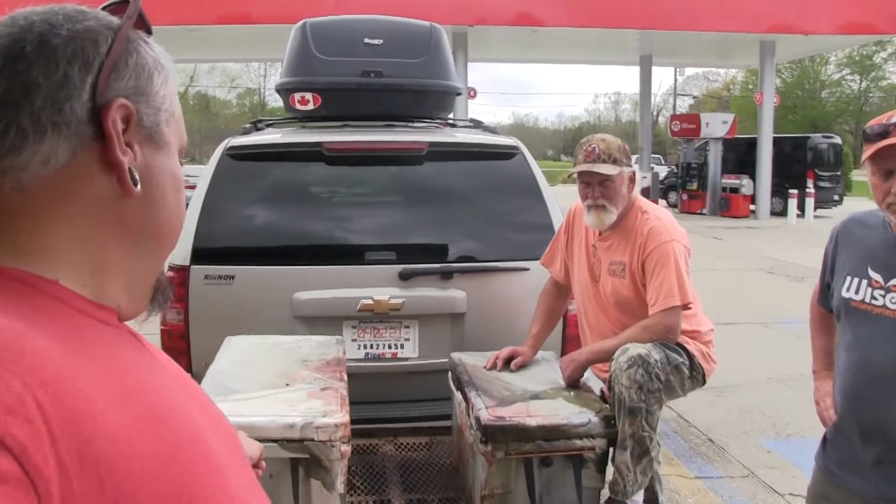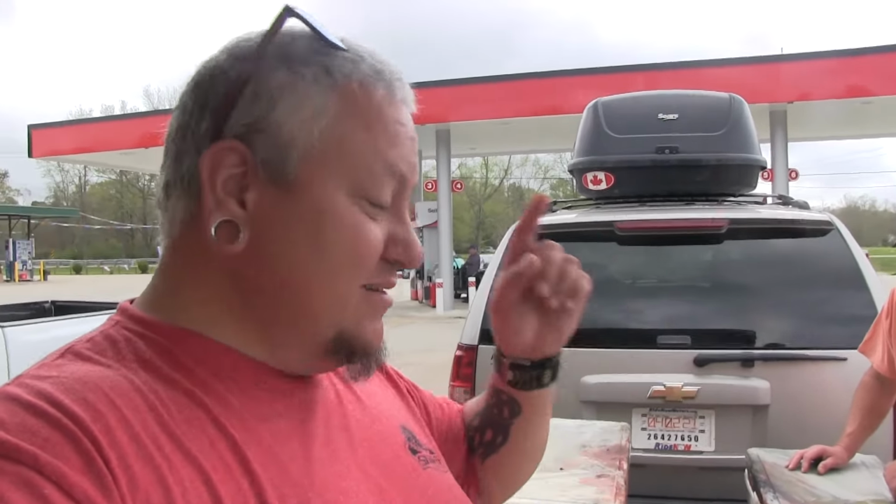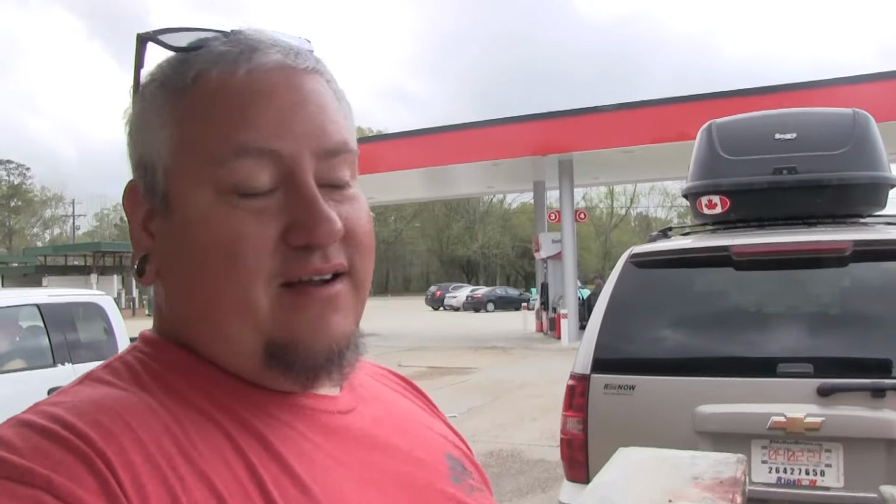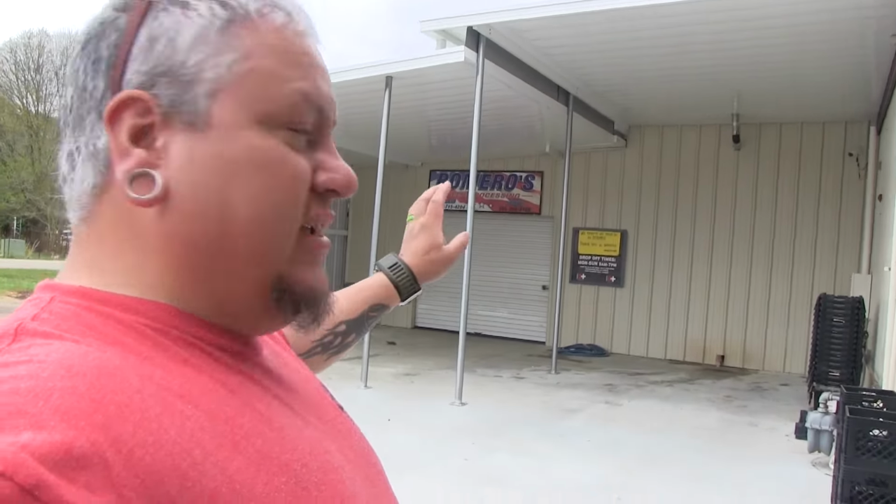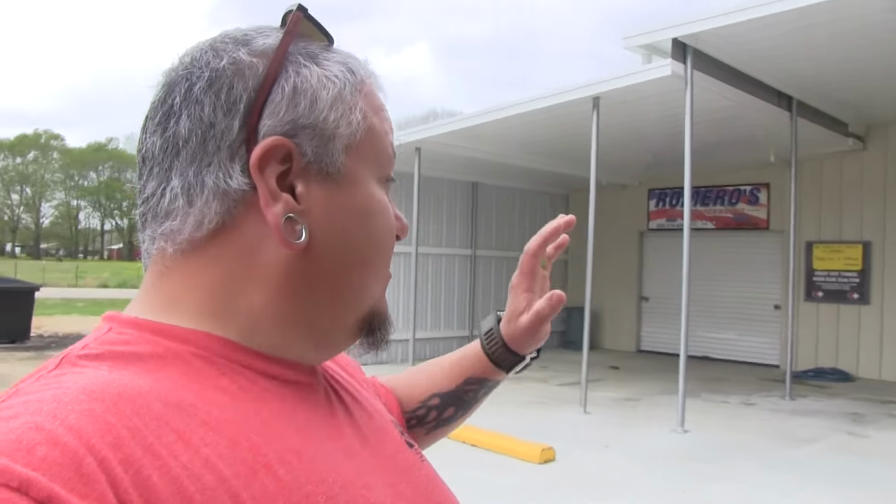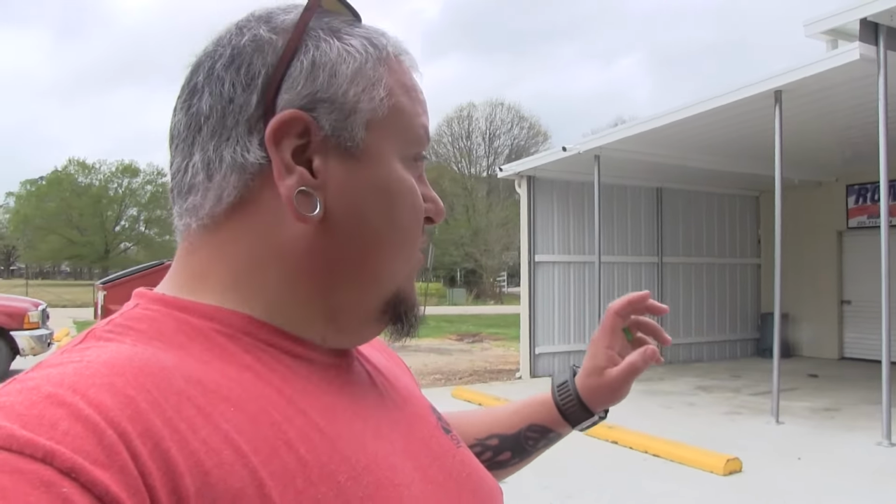Well, guys, we got the hogs we deboned last night in the big fridge. So what we're going to do is we brought it here to the processor because he makes tamales and burritos and all the stuff that we can't get in the Carolinas. So we're going to go ahead and put it in a cooler. If you guys ever want to come out here, it's called Romero's Deer Processing. We'll have all the information for you. But the thing is, you have to bring it deboned. The man does so much business, he doesn't have time to skin and clean and debone. So you have to bring it in coolers on ice, deboned.